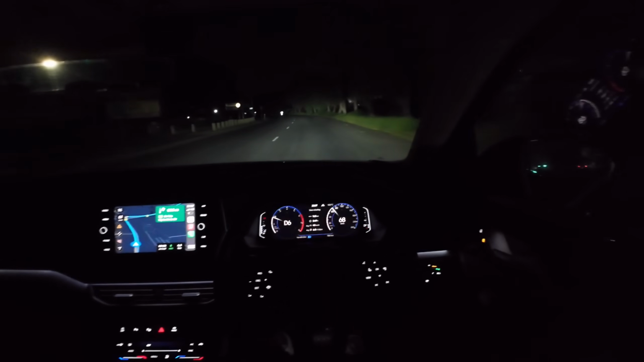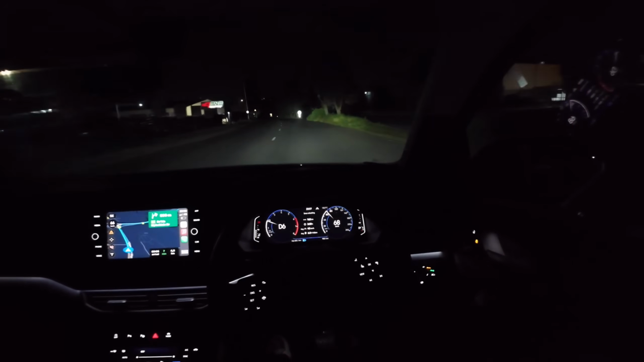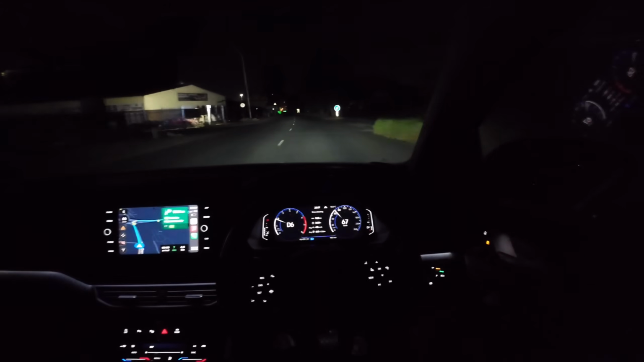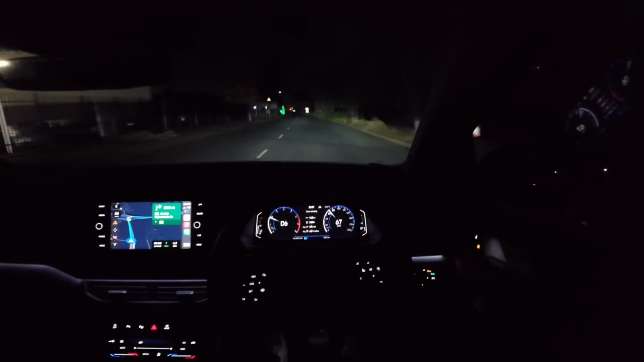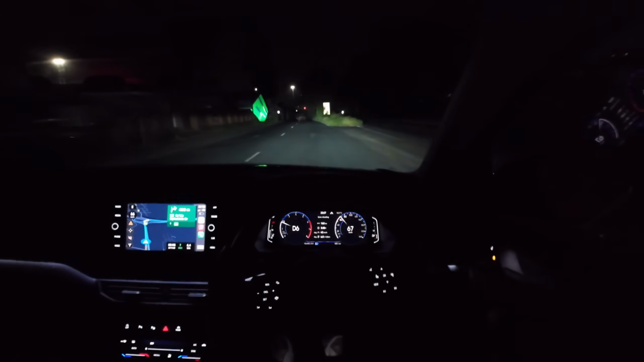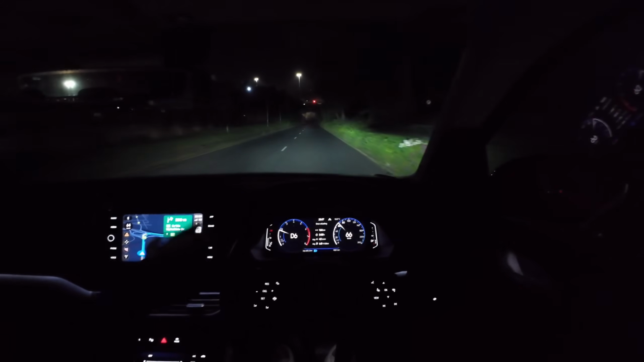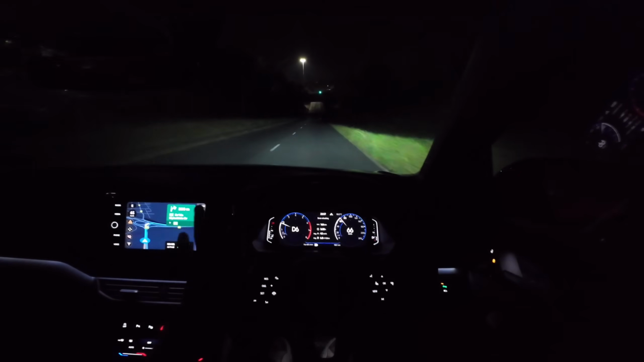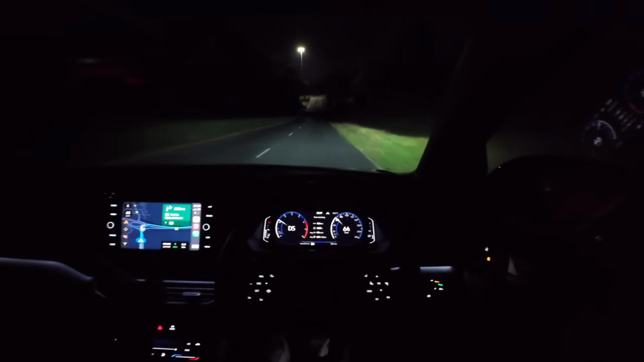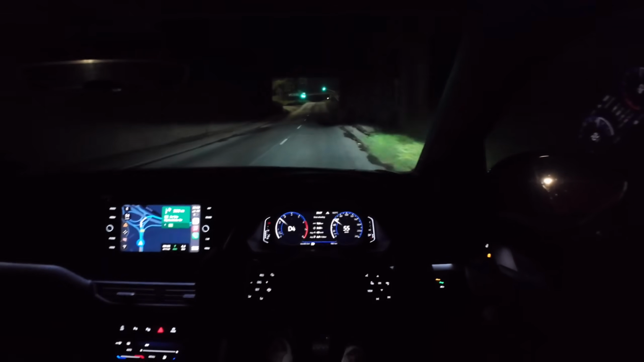Oh, you see that? When the high beam comes on, it doesn't just come on. It's like it comes on as a wave where each individual LED lights up from left to right, and when they close up they'll go from left and then inwards.